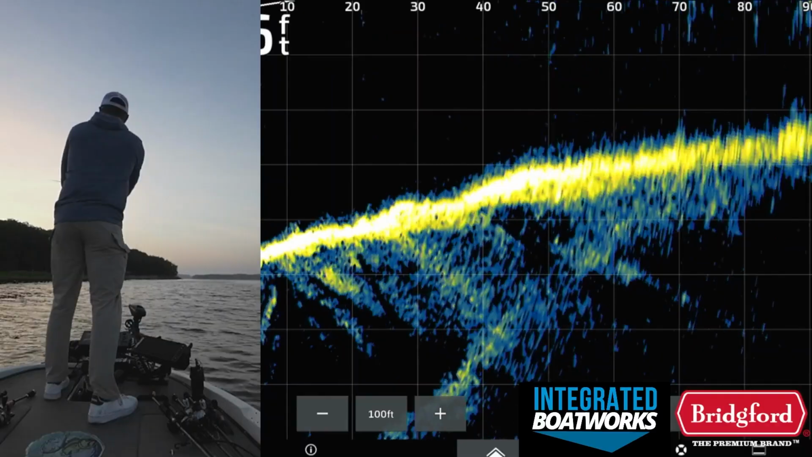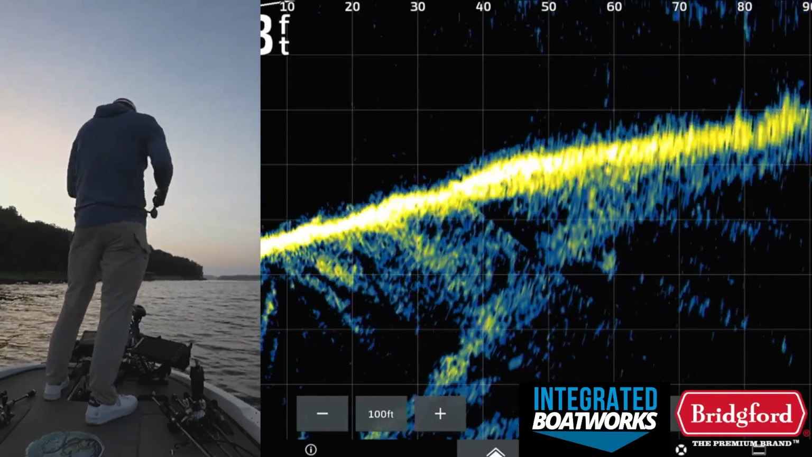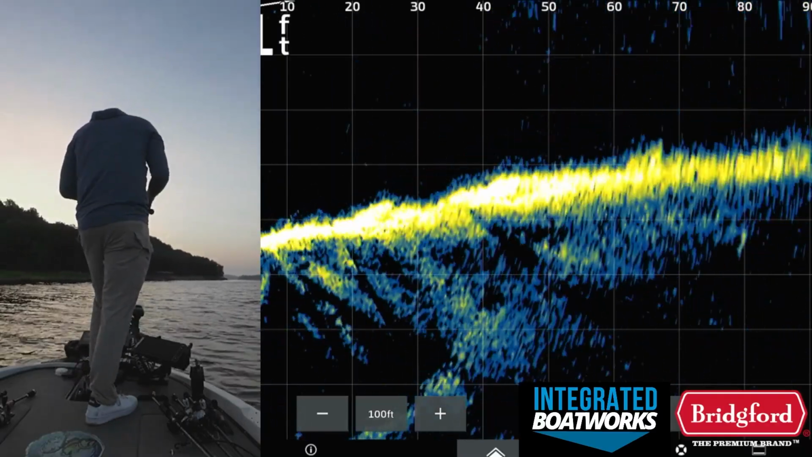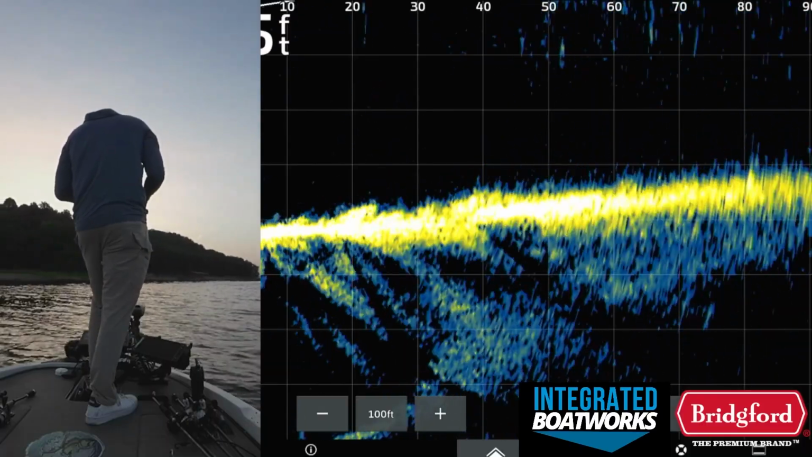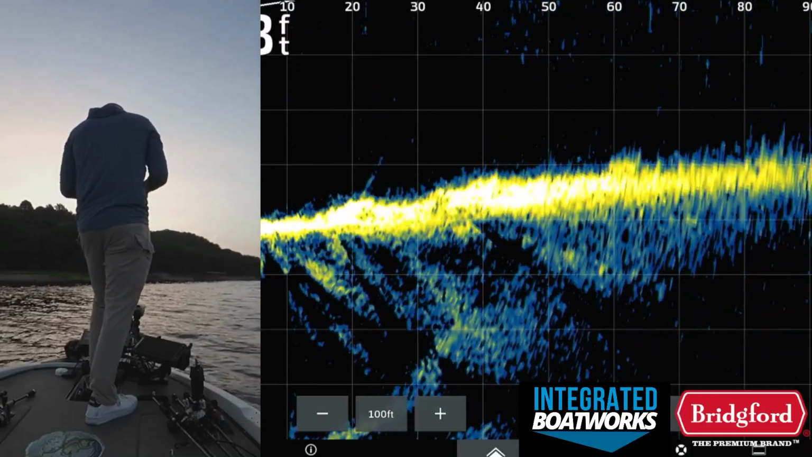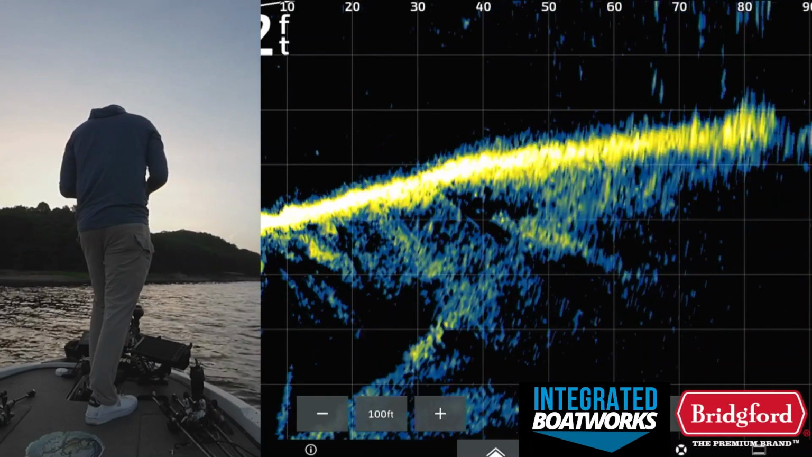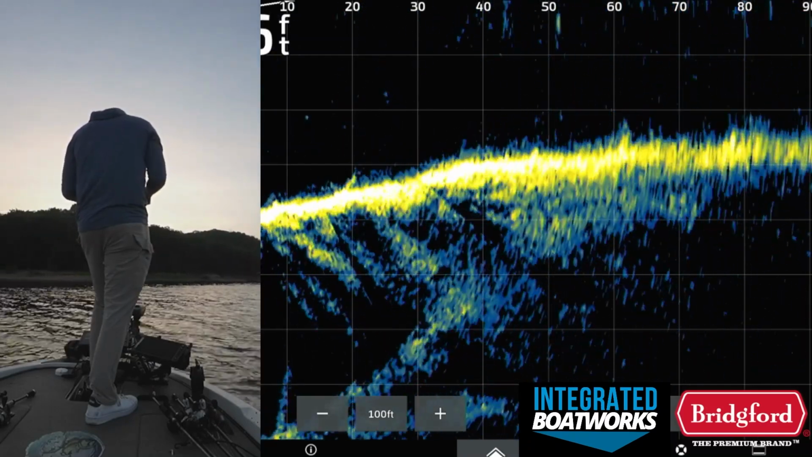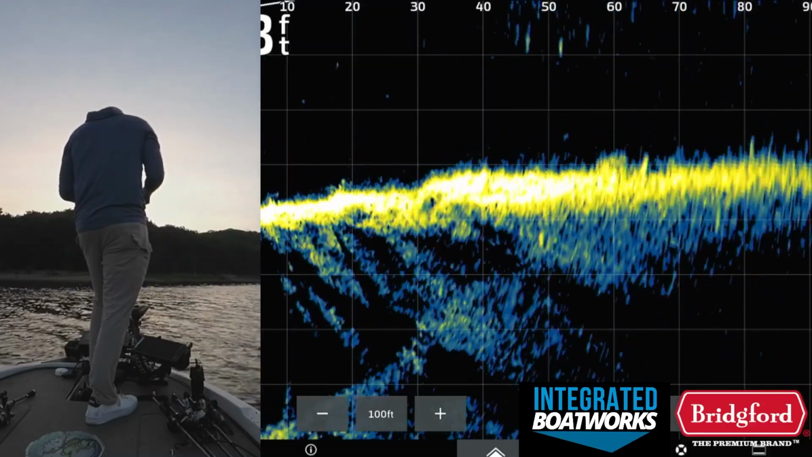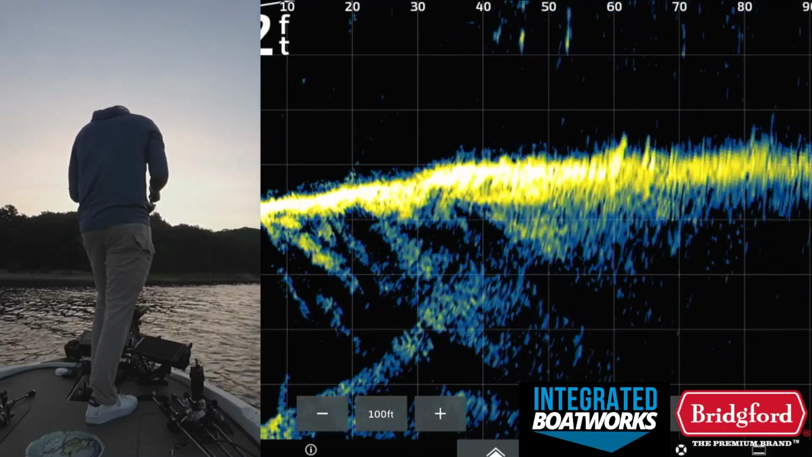I've just been trying a bunch of different retrieves with these fish to try to get them to bite, but it seems like more often than not, it's not really a retrieve deal. It's just if you put the bait in front of those fish and they're active, they're gonna choke it or they're just not gonna touch it. Those are the two options. You don't really have a situation where you're gonna be able to coax them into biting that well, which is really weird.